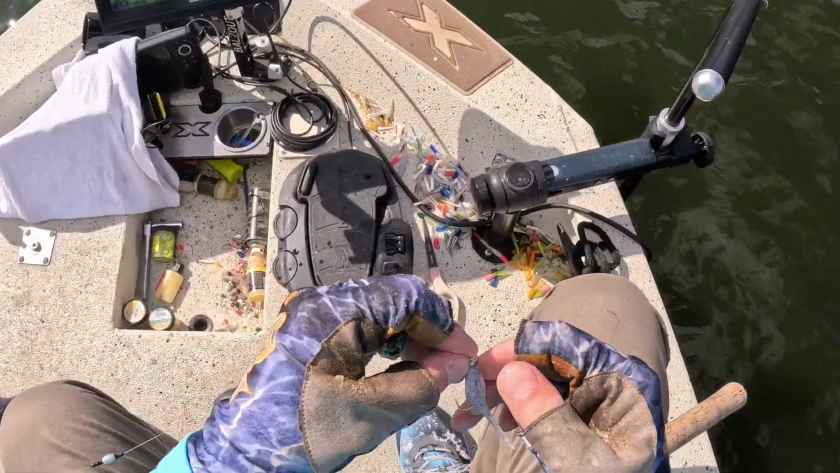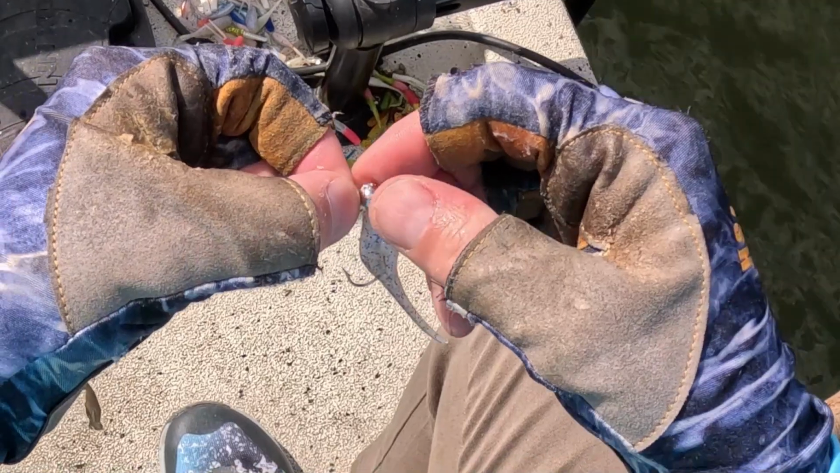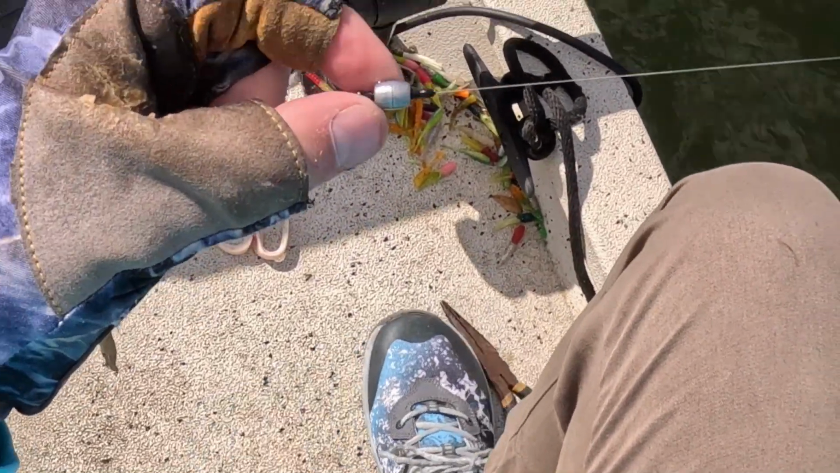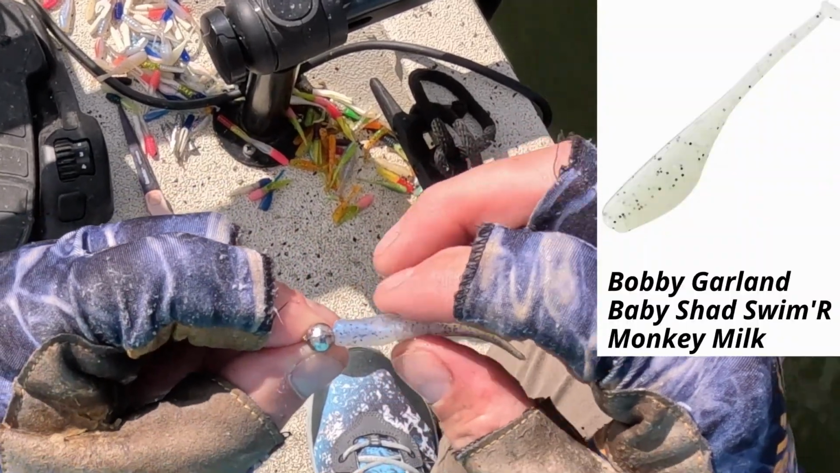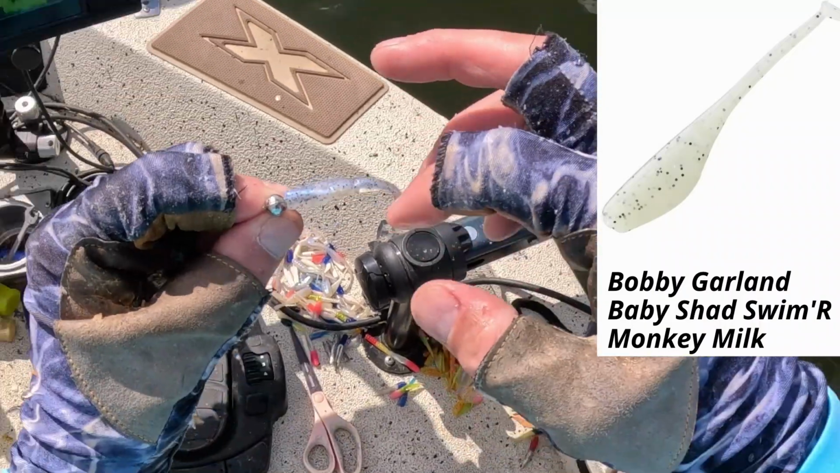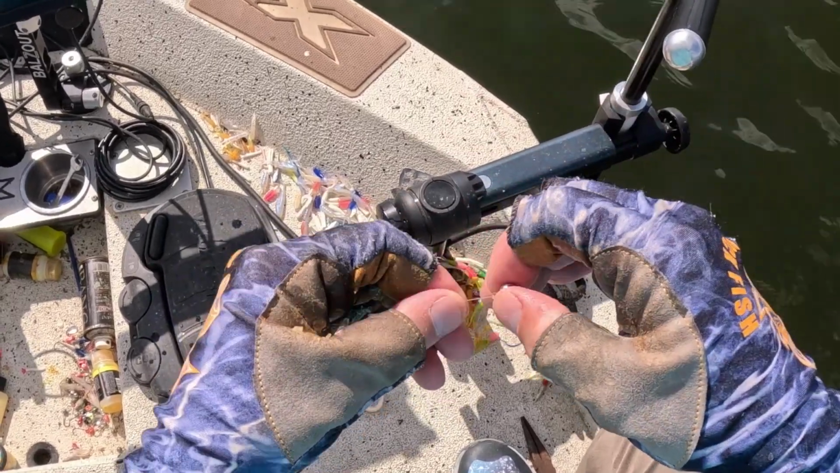All right, here's the setup. This is an 1/8 ounce nickel plated crappie magnet jig head. The keeper's cut off. This is 10-pound test mono. That's an 1/8 ounce slip sinker, but I really prefer the quarter. I just didn't have one tied. This is the Bobby Garland baby shad swimmer. It's got a little jointed body right here. Has a little paddle tail that I pinched off. That little jointed body gives just enough action. They really seem to like it. That's it.